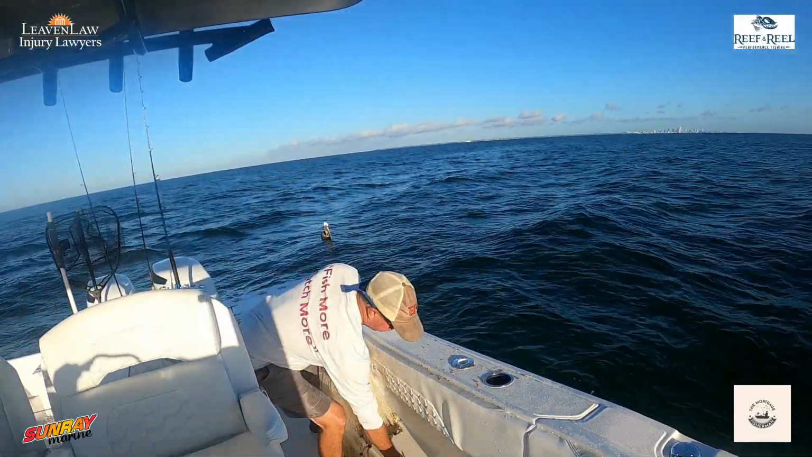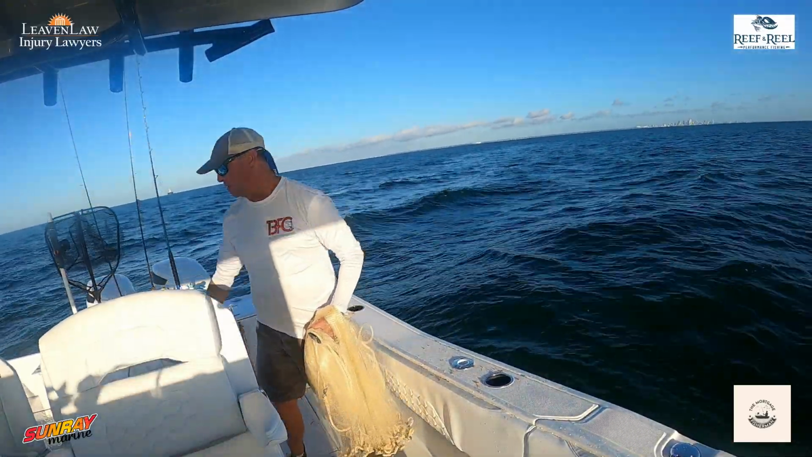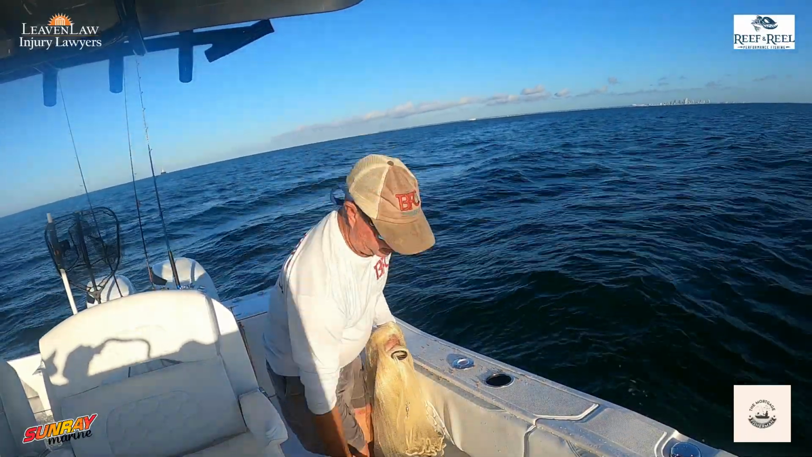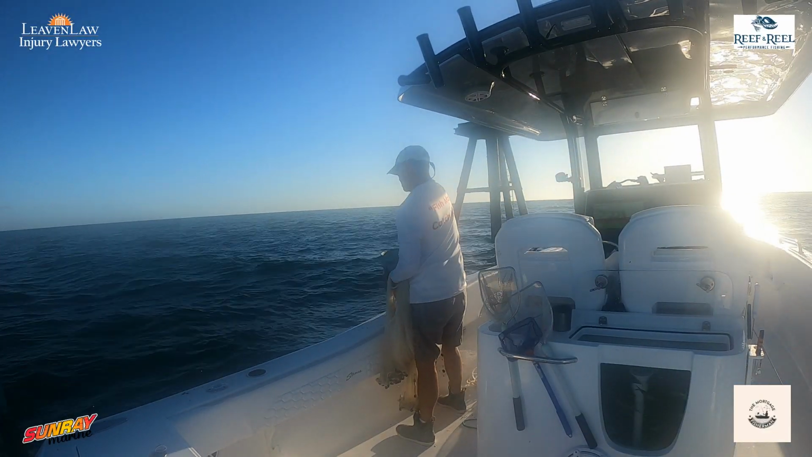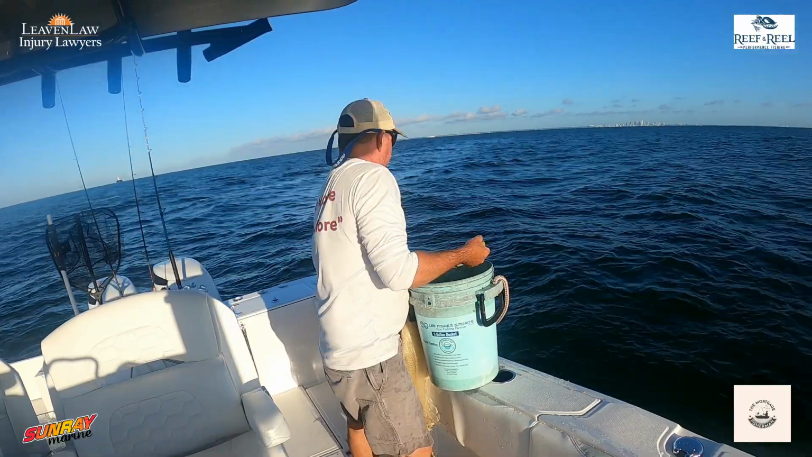If I'm trying to catch mainly thread fins, then I'll just come up to the marker and throw on it, because a lot of times the thread fins are on top. As you start to chum, it starts to spread out those thread fins and bring in the white bait. So if you're looking for white bait, I highly recommend to chum.